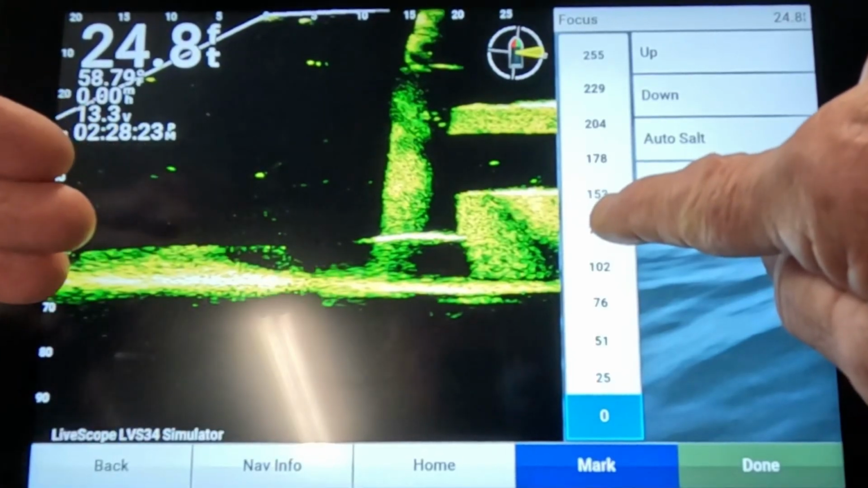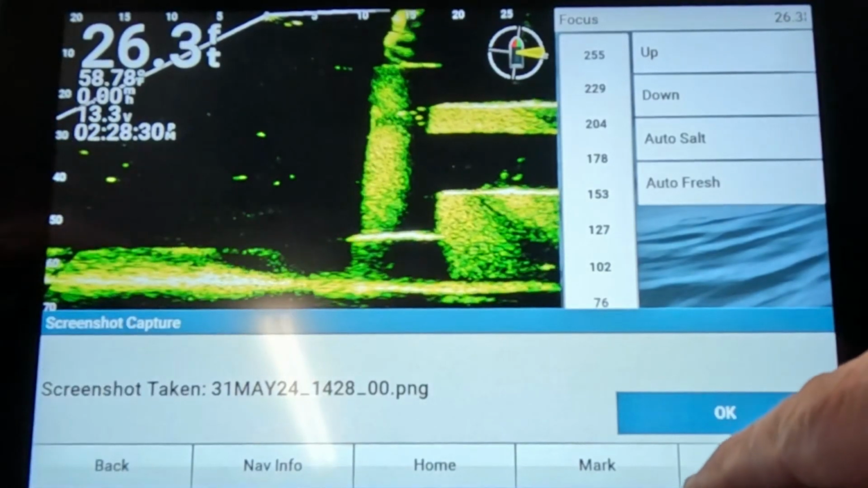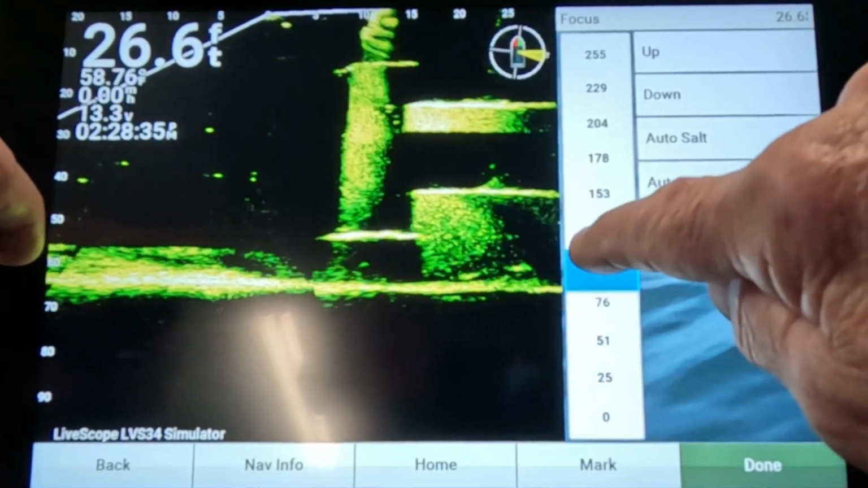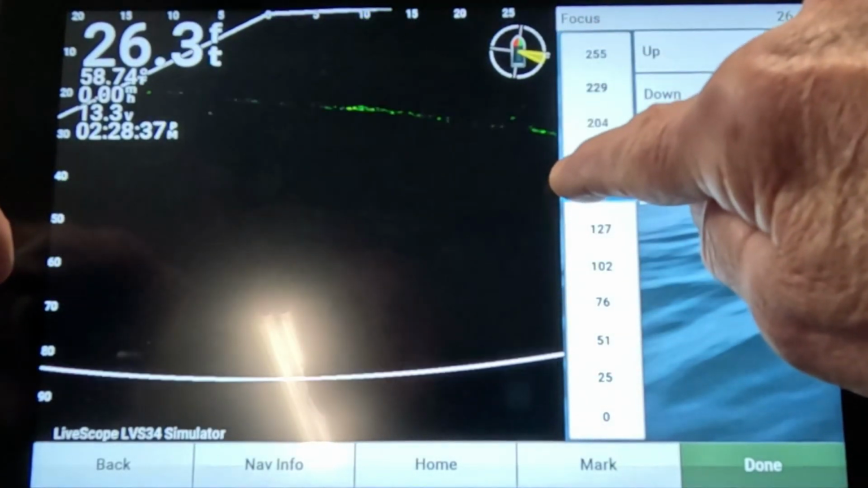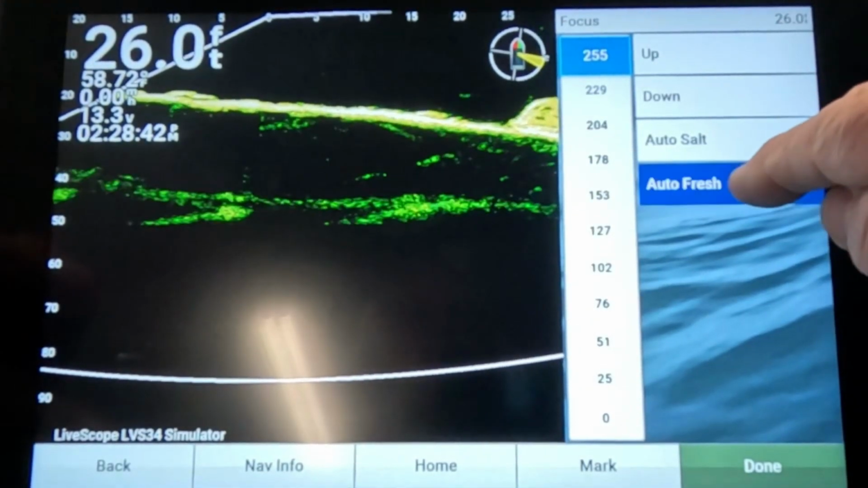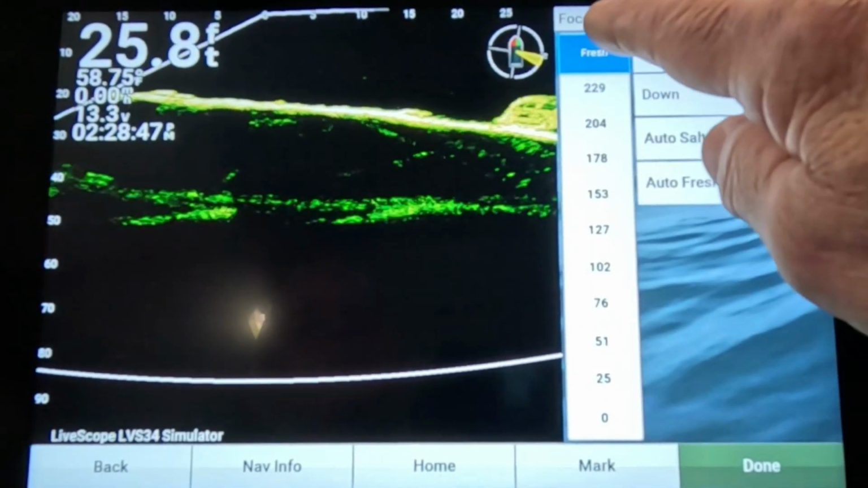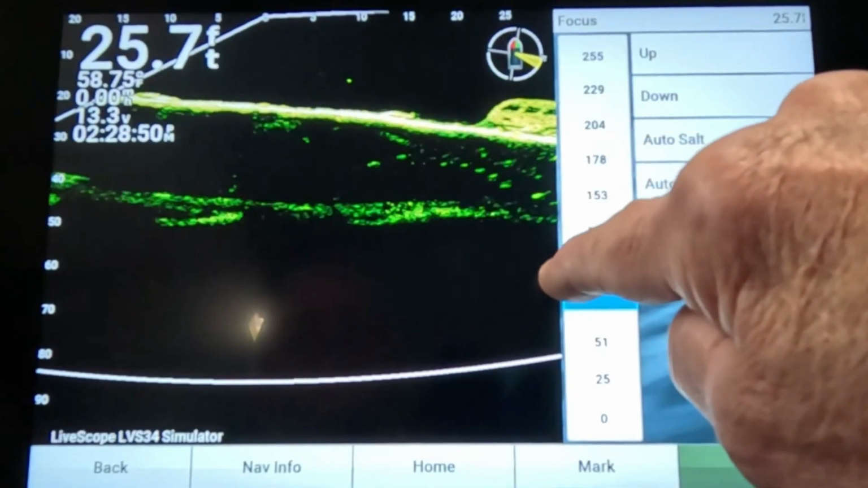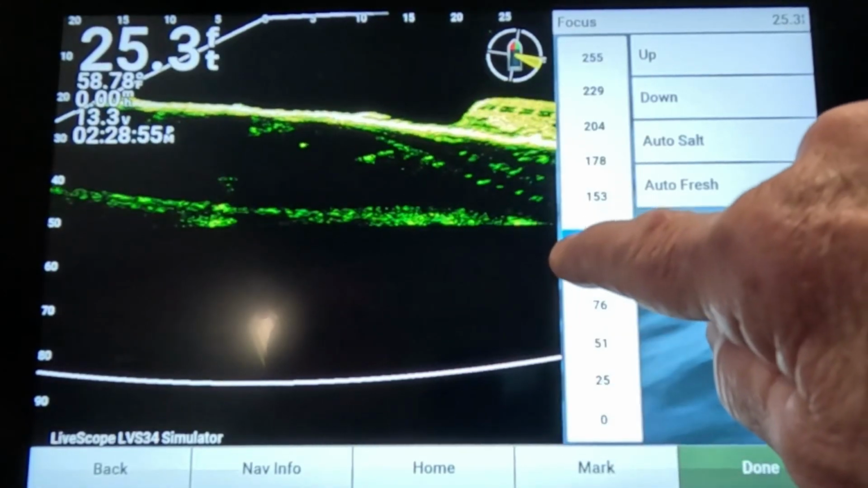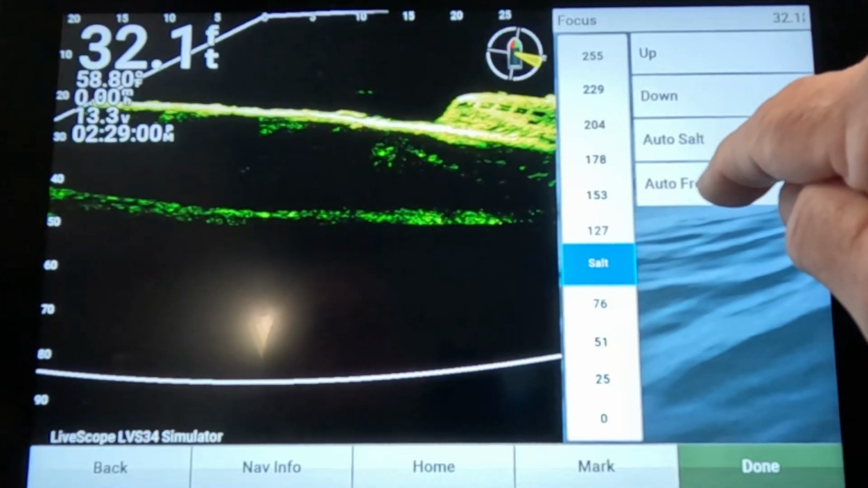What it'll do, it'll change the bottom separating right here where the beams intersect. Yeah, you can't see it at all in simulation mode there, so just leave it on auto and it'll work pretty good. If your bottom gets all crooked though, you can adjust it right here up and down and you can straighten the bottom out. Simulation mode's not going to show us that, so just leave it on auto and it'll work just fine.